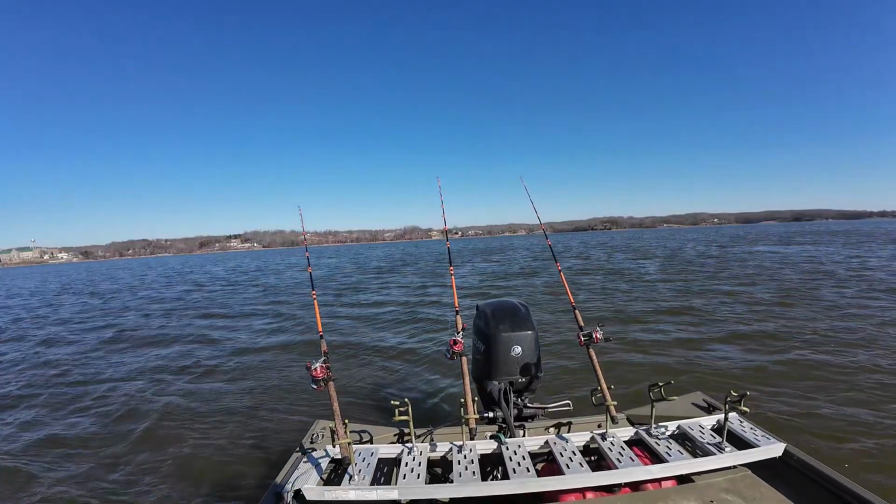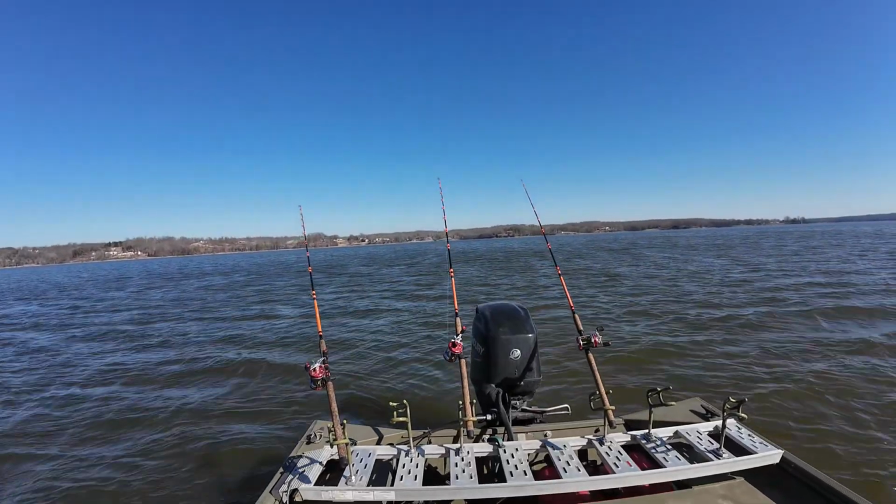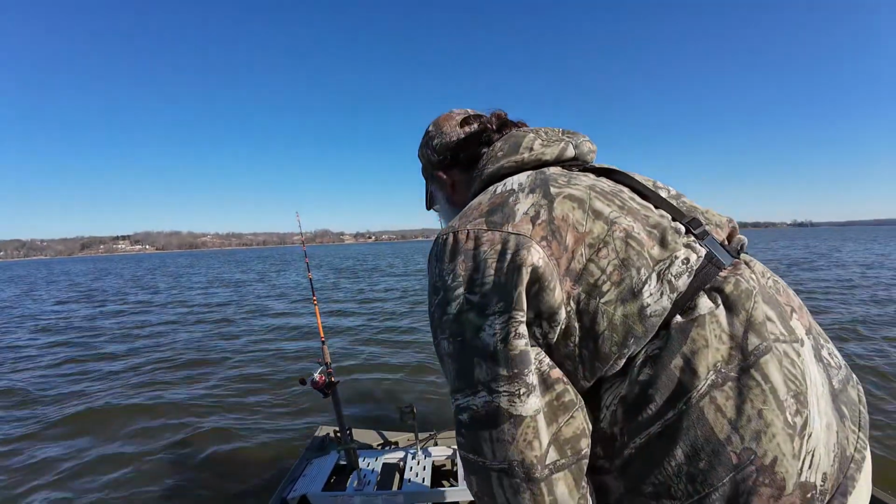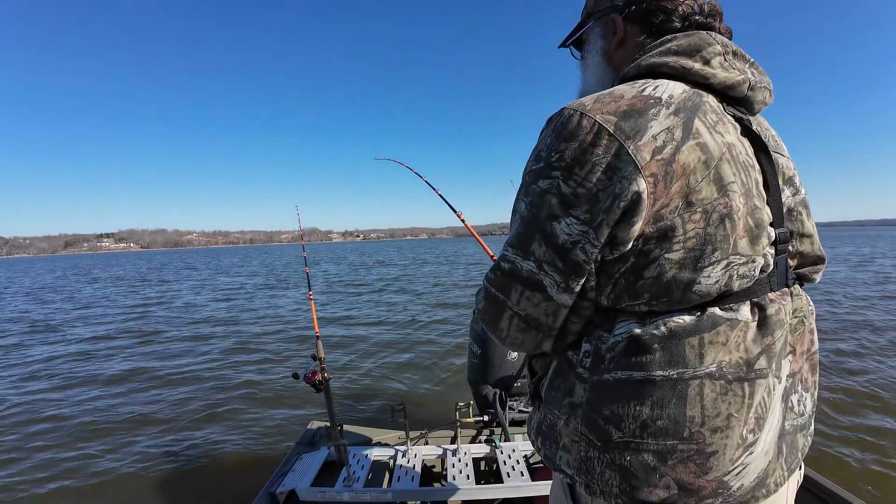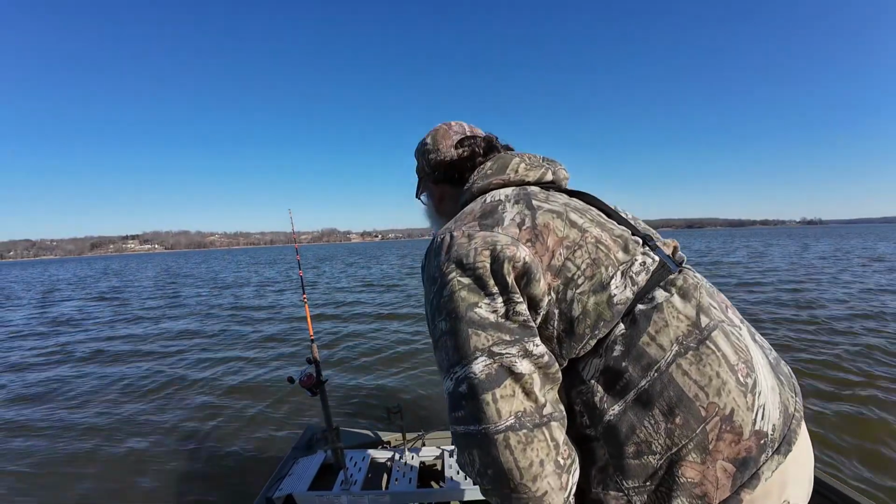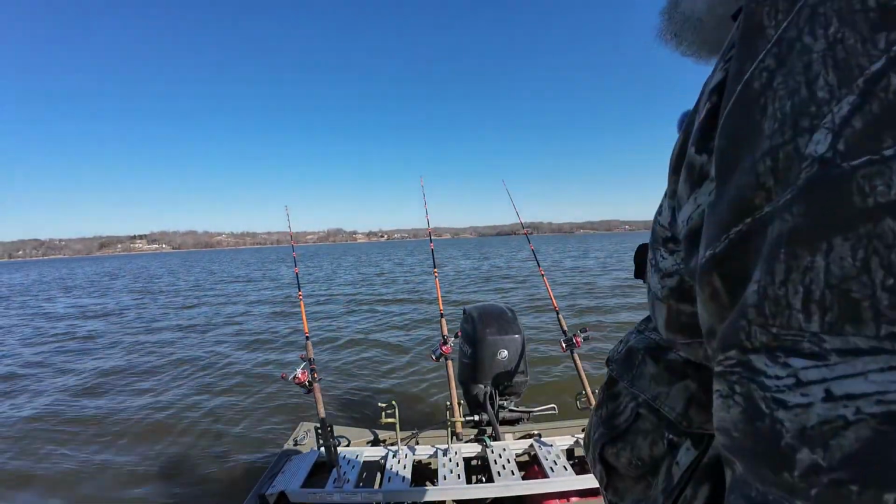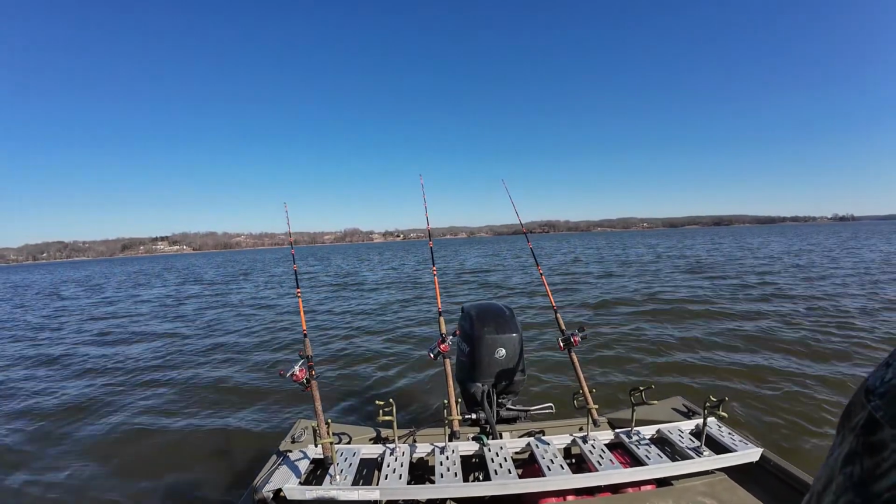I know it's getting windy. So much for the 10-mile-an-hour wind. I'm gonna reel this pole in just for educational purposes and put it right here at my end of the drop-off. Give it about 5 minutes. If we don't catch anything, we're gonna go on down.